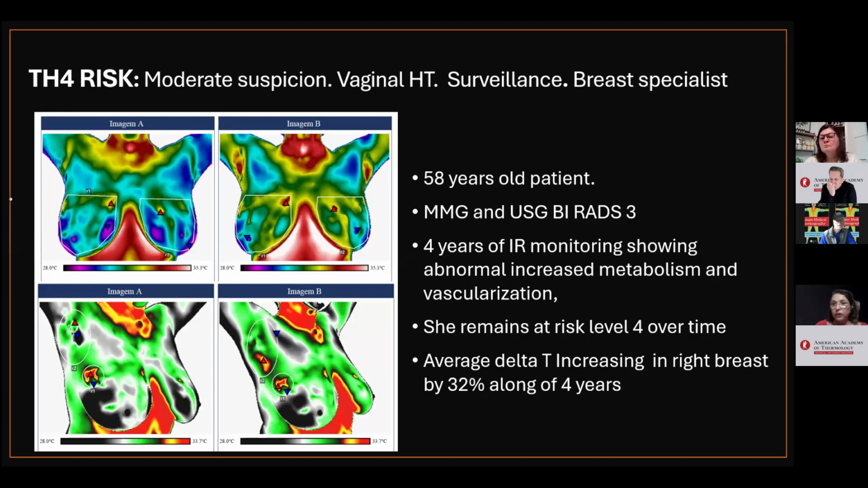I am a gynecologist. This patient has also shown progressive changes in the right breast over time. She is 58 years old with a BI-RADS 3 mammography. She has been under infrared imaging monitoring for 4 years with a thermovascular risk level 4.